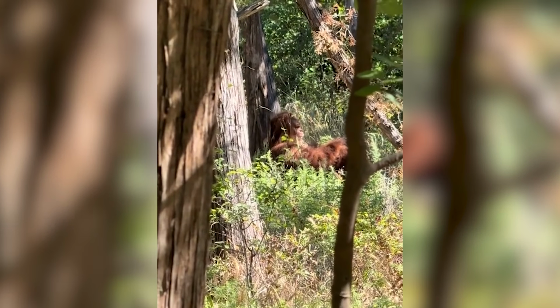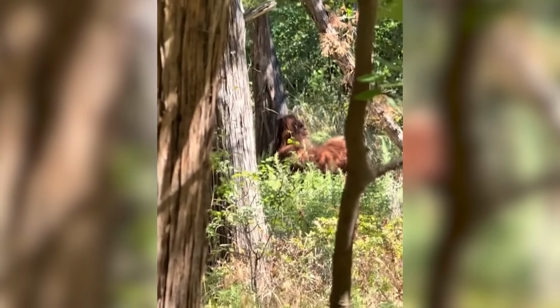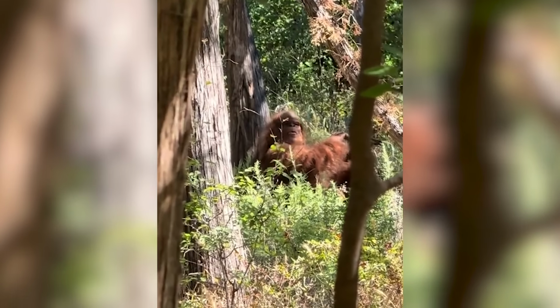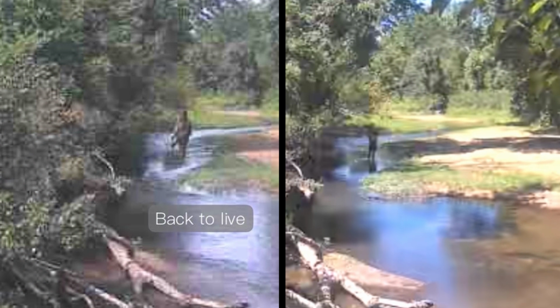Apparently, unlike full-grown Bigfoots, which walk upright, of course, young ones are often reported moving quadrupedly or awkwardly shifting between 2 and 4 legs. I didn't know that. Look at this image. What a size difference here.